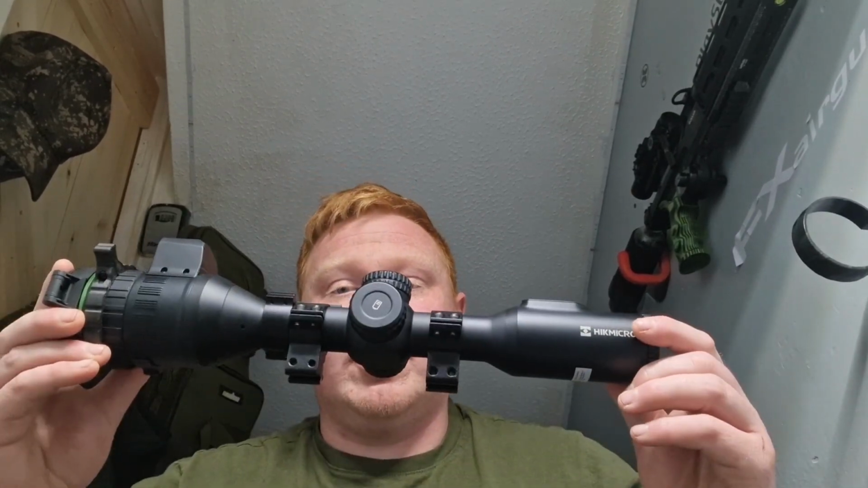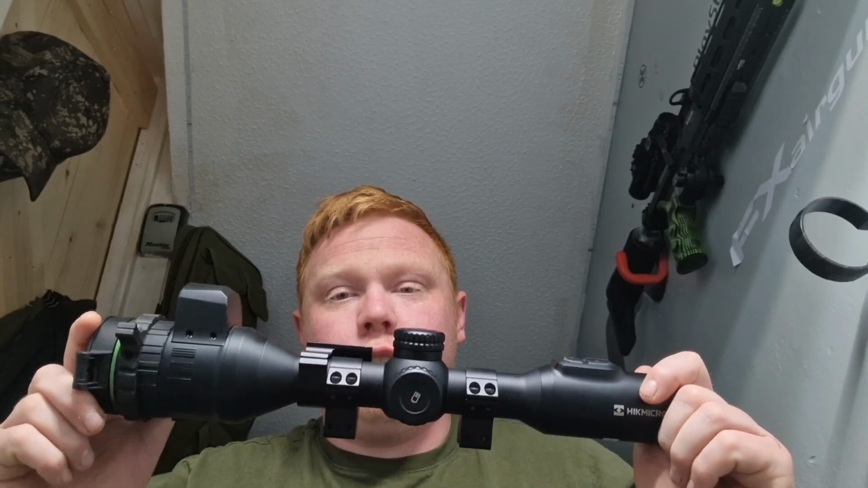Like I say, we're picking a new gun up on Tuesday, which this is going onto, so that's why I've taken it off the Dreamline. I'm not going to say what the new gun is yet, but we've been wanting one for a while now. Since the first ones came out, we've finally got our hands on one to give it a test and give you our honest opinion on that as well as the scope. So keep your eyes open for that. Hopefully that'll be in the next week or two. It should be a good video. I'm looking forward to getting my hands on this gun.